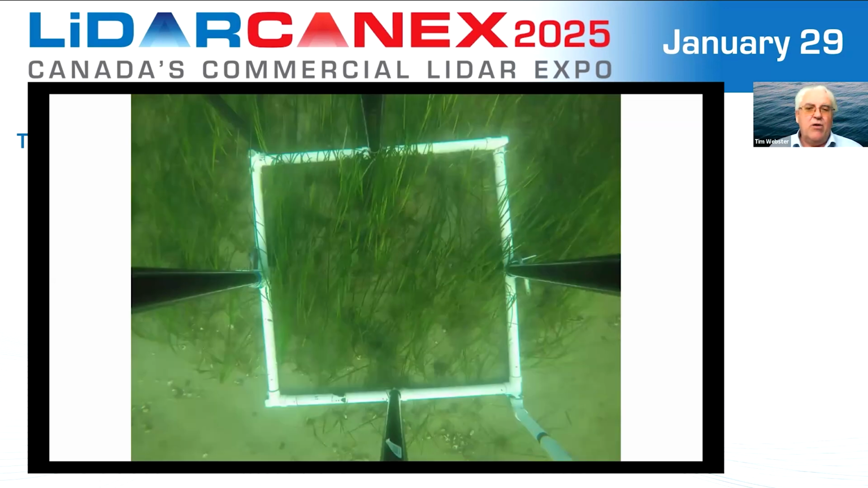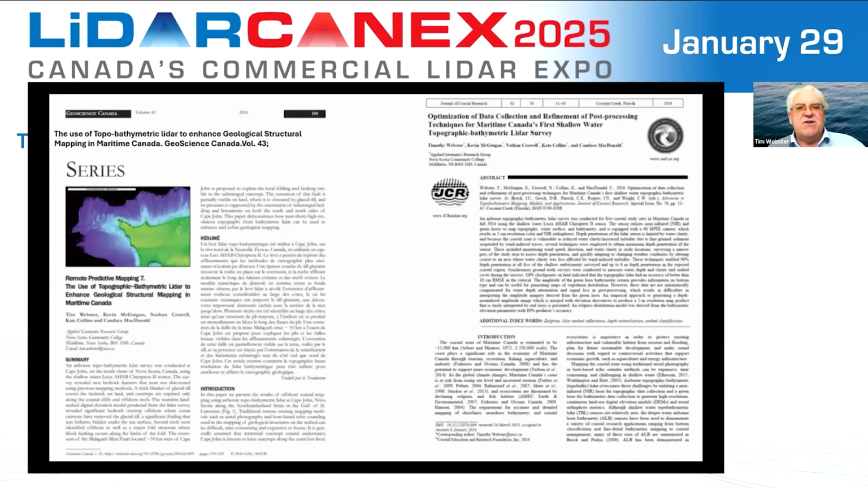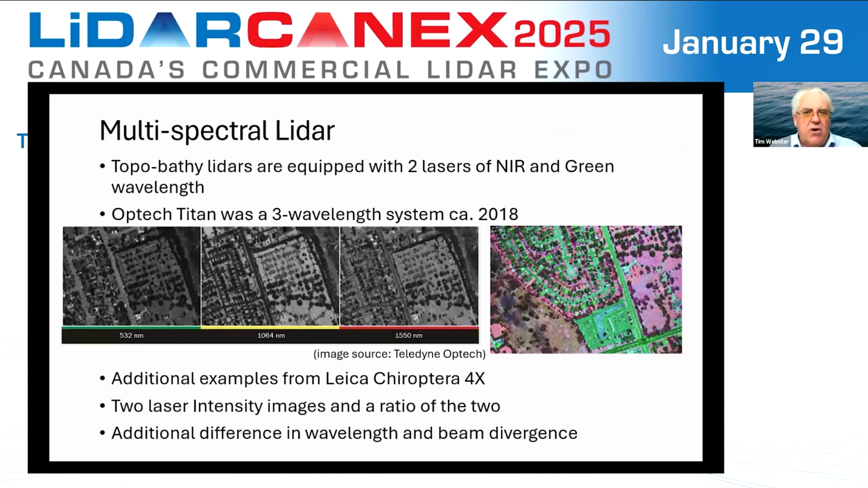This is what eelgrass actually looks like on the seabed. And there's where we can map it all out, in this case using the LiDAR and the aerial photo. So this has been published in a few papers. These are available. I want to quickly move on to spectral, multispectral LiDAR and the idea of wavelength and intensity.